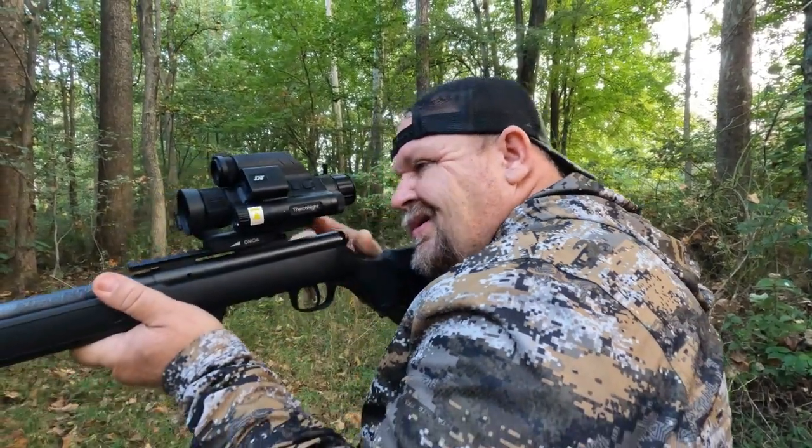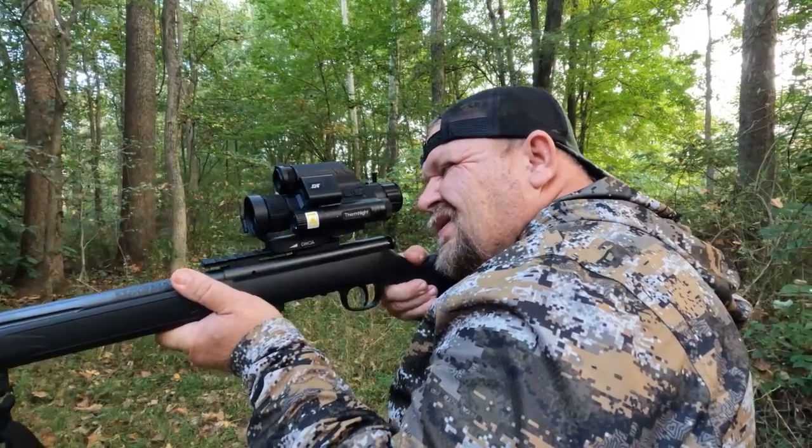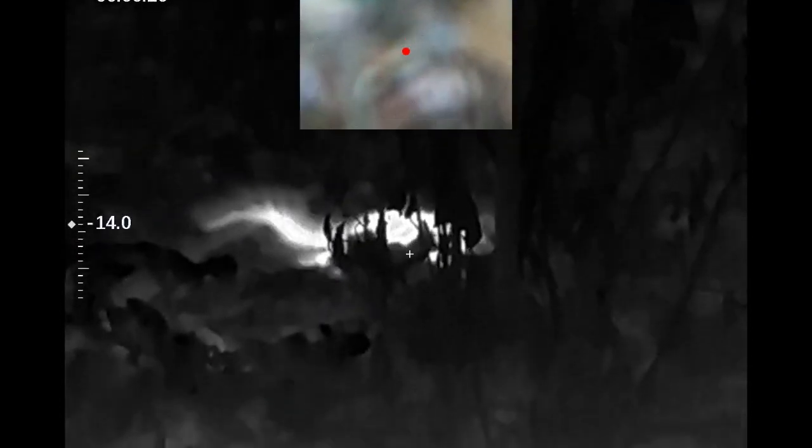So I'm going to utilize the thermal here. And again, my daytime's out of focus, but my thermal looks good. He's gotta be right here. I mean, he didn't go far. I'm gonna switch to bigger mode here. Oh, here he is right here. I think he's right next to the tree. There he is.